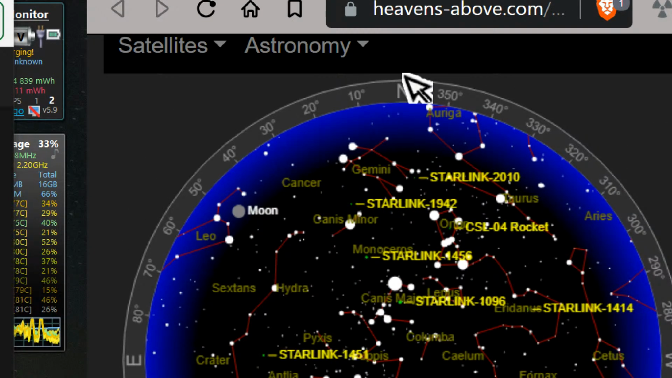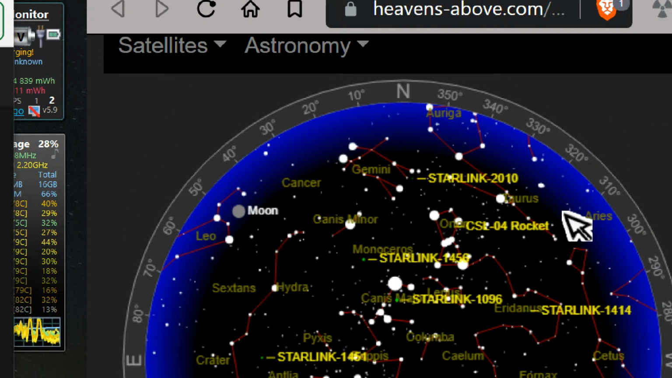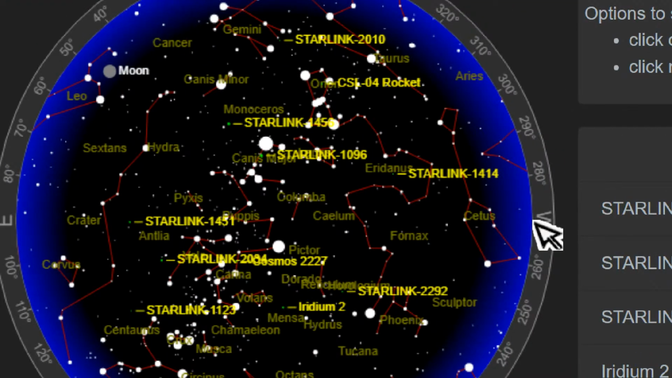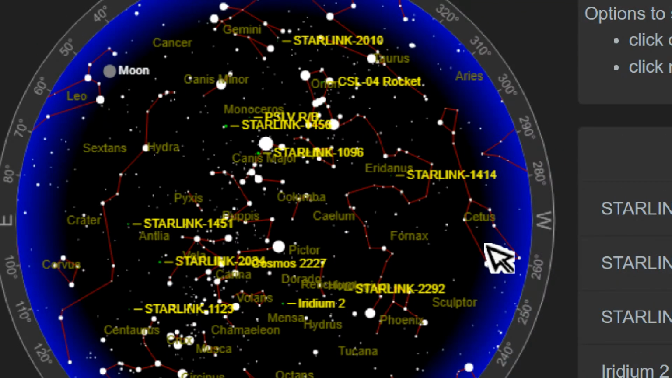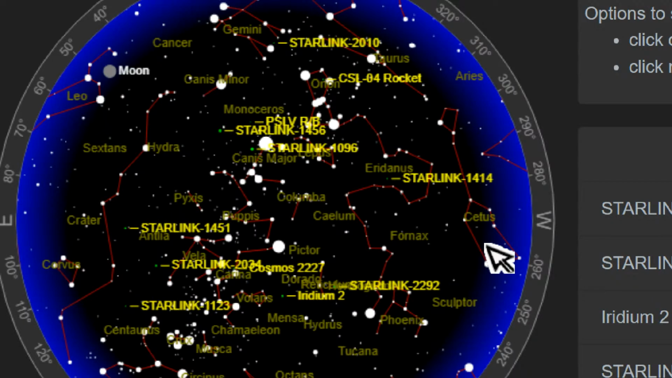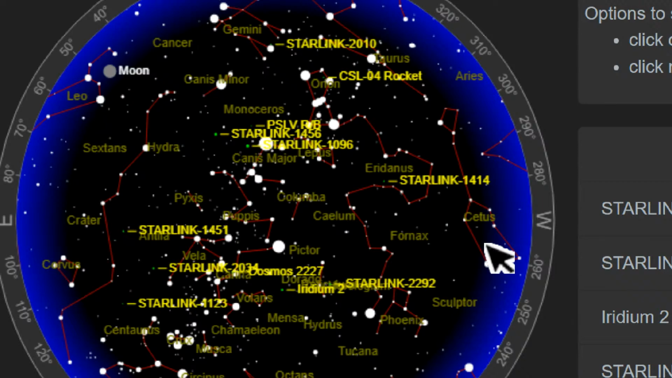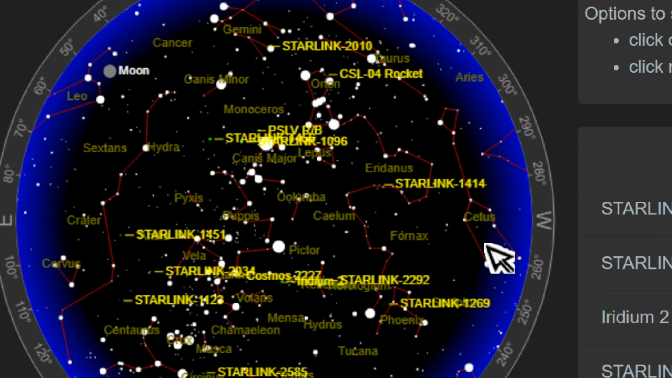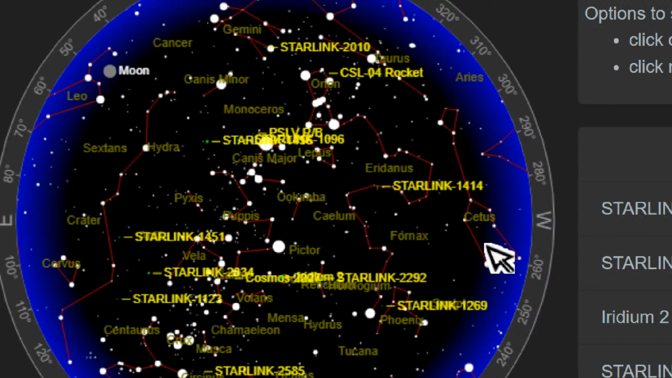So we're looking north now, and if we go that way, which is going this way, the opposite, because they switched the compass around, because we're looking at the sky upside down. How's that work?